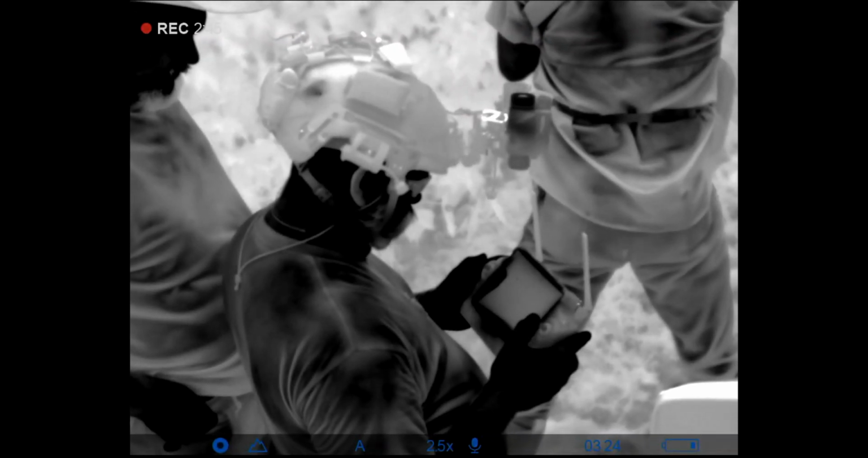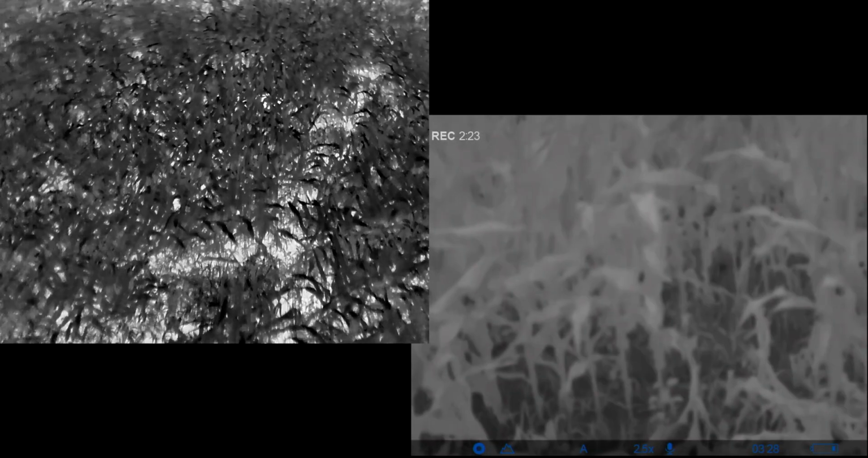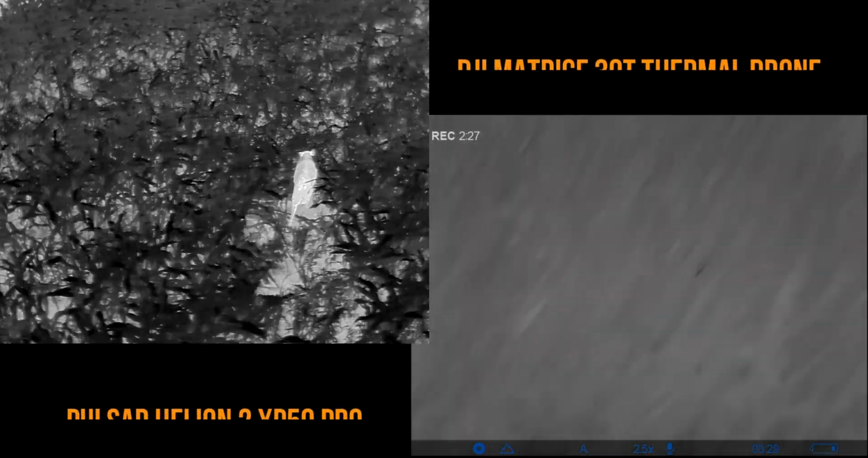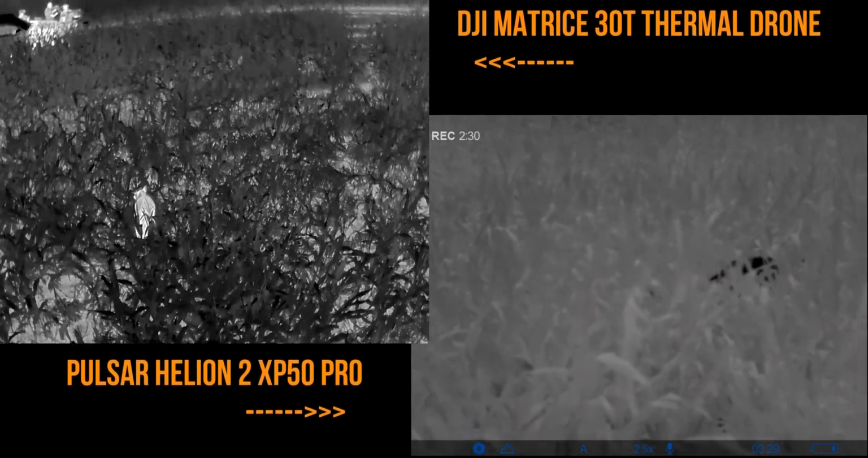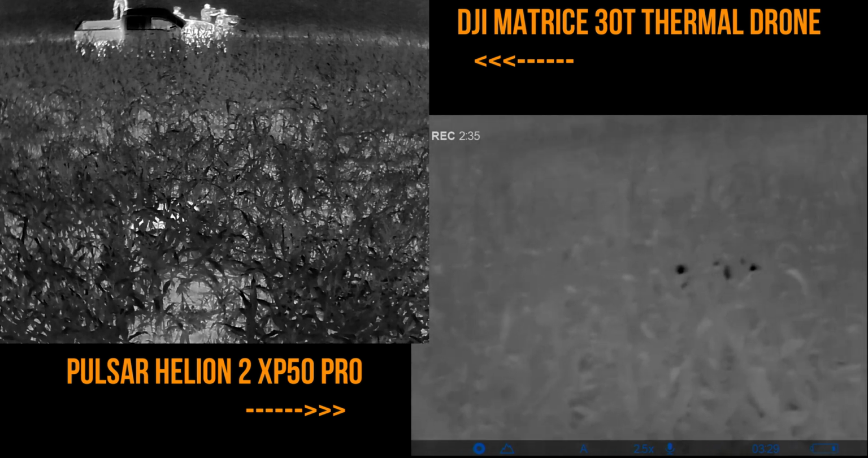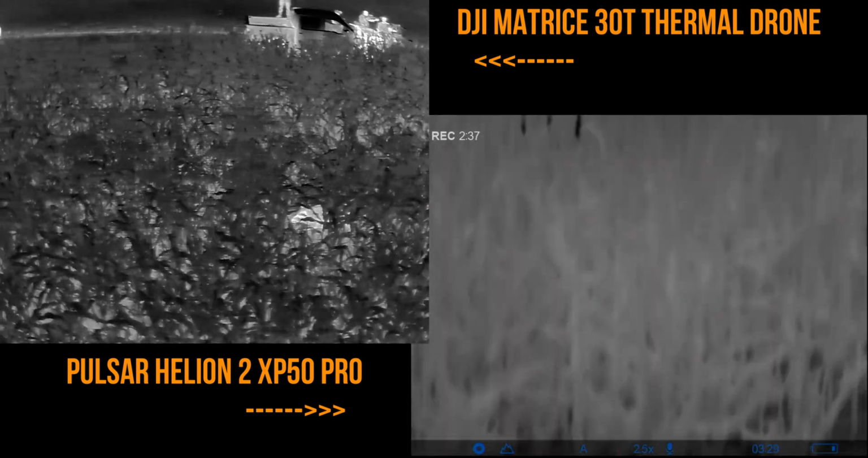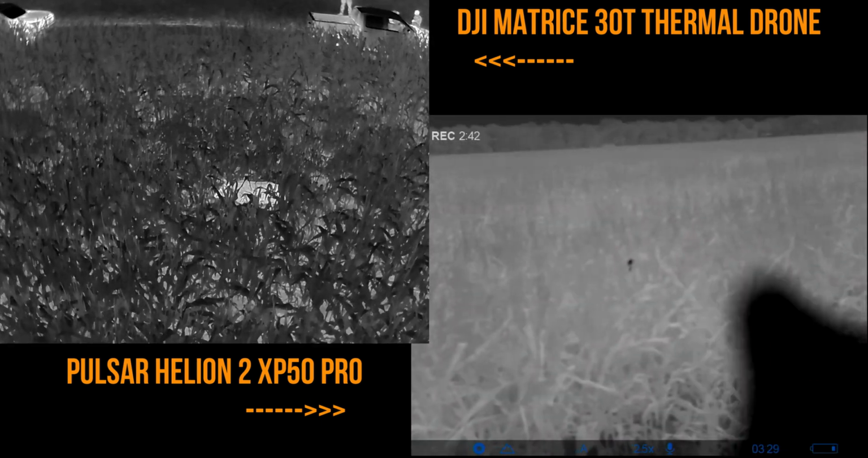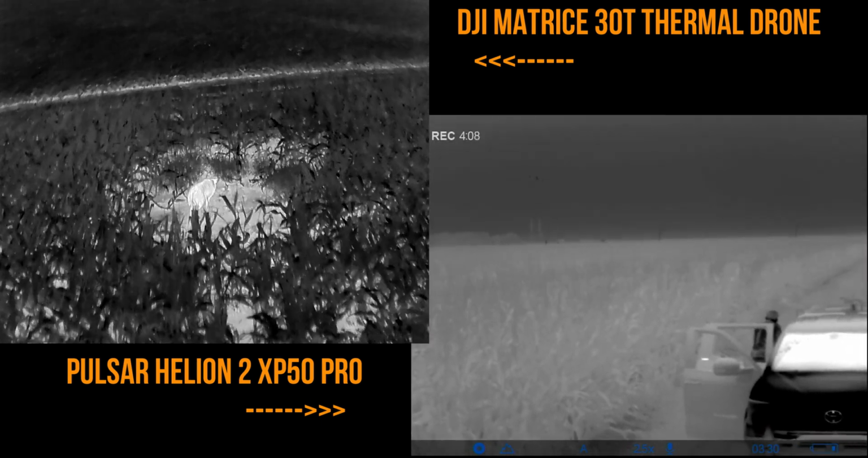So I'm going to try to push him out in front of the truck. And so we get lined up, set up, ready to make all this happen. But then this pig decides that he wants to do the opposite of what we want him to do. And so you can see he's there. I'm trying to push him along, and on the Matrice footage, you can see, oh, there's us in the truck, and he's going behind the truck. So we're gonna skip a little bit here, but you'll see us now get set up behind the truck, and then he's gonna come on out.